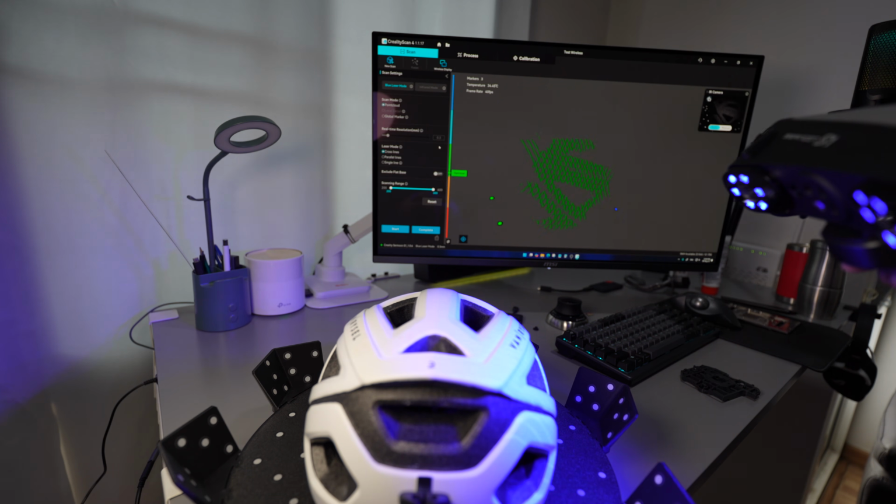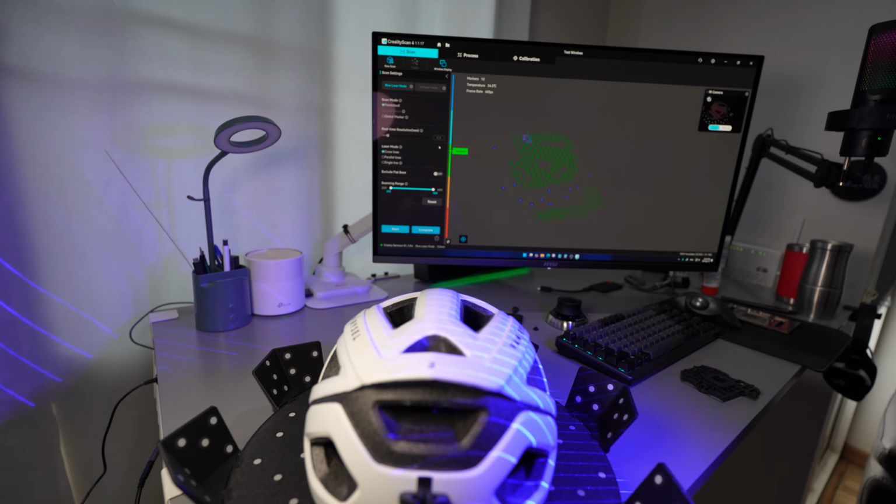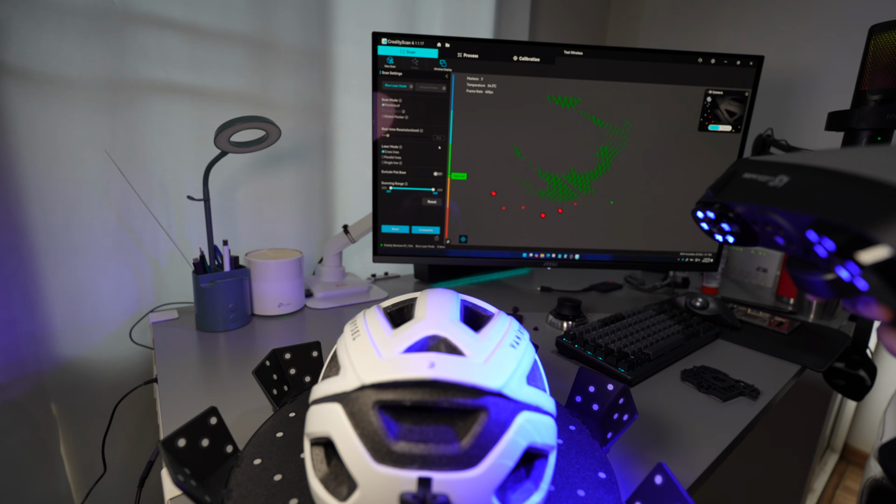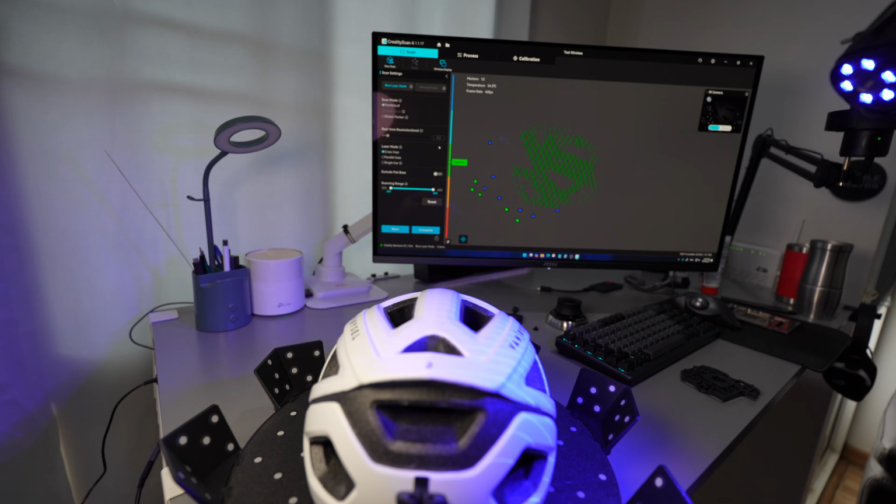So scanning is simple. You just look at the leftmost bar here. That's going to be your distance bar, and you also need to look at the cross line, the green cross line here. It's going to tell you the location of the surface that is going to be scanned.